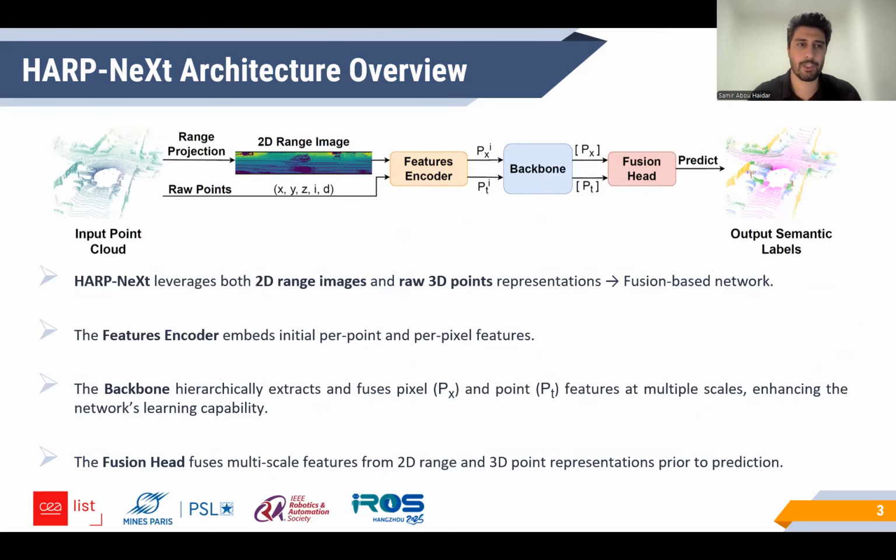HARP-NeXt initially projects the input point cloud into 2D range images and leverages both 2D representations and raw 3D points, making it a fusion-based network. Its architecture is also composed of three main components: the features encoder that embeds initial per point and per pixel features, the backbone that hierarchically extracts and fuses pixel and point features from multiple scales that enhance the network's learning capability, and finally the fusion head that fuses multi-scale features from both 2D and 3D representations prior to the network prediction.